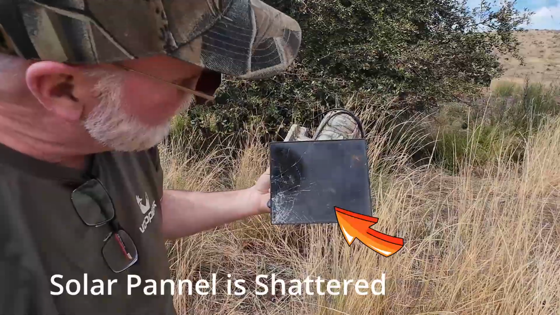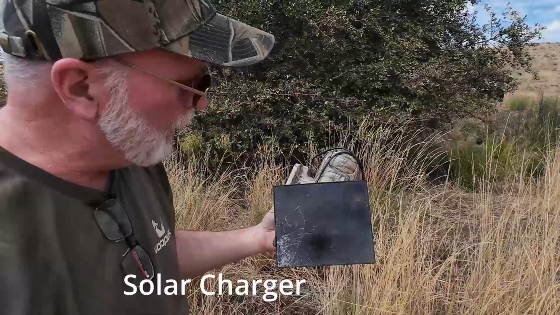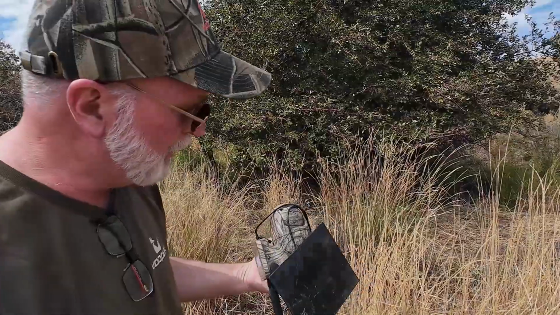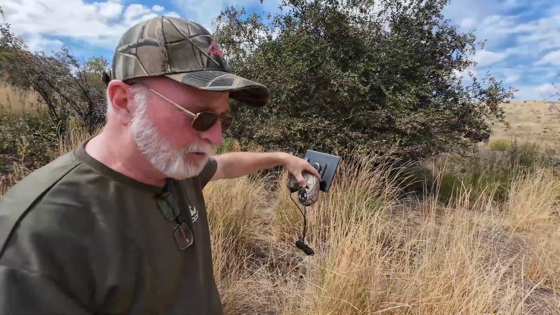Yeah, the first thing I can tell, the solar panel for it's completely shattered. This is a solar powered camera, and I love these solar powered cameras. I don't have to worry about the battery life, and they work fantastic. These Voopeak ones have just been fantastic for me. Yeah, this has also got the 360 control, so if you're using the cellular, you can move that thing around.